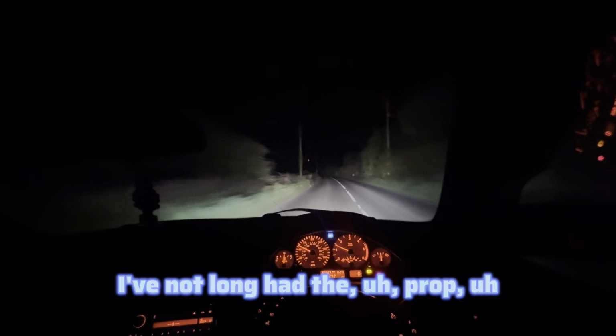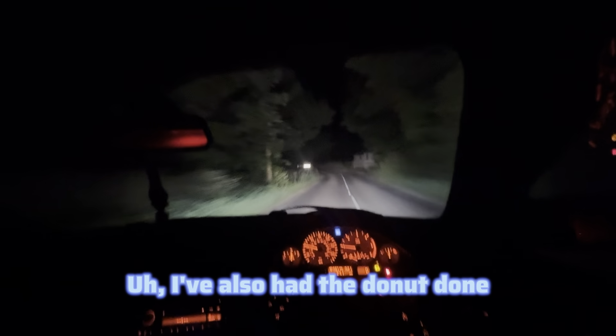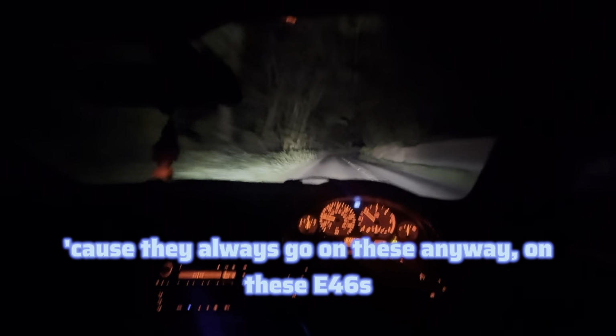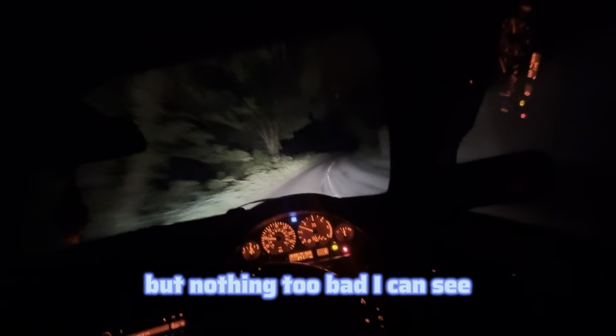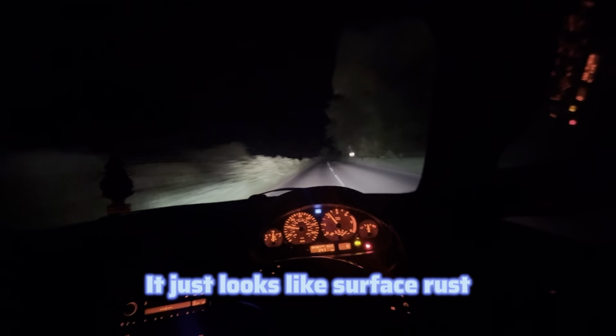I've not long had the prop shaft bearing done and the centre support bearing. Like the centre support that supports the bearing. I've also had the donut done because it was going, because they always go on these E46s. There's a few rust spots on her, but nothing too bad I can see. It just looks like surface rust.